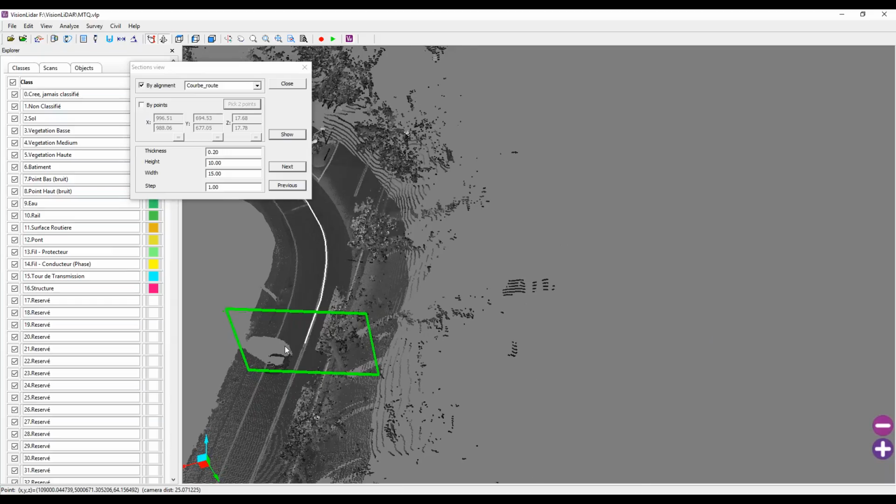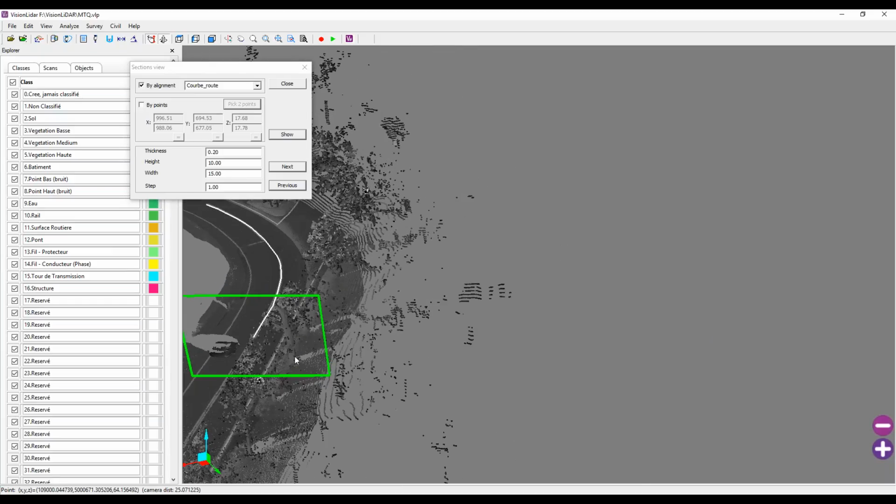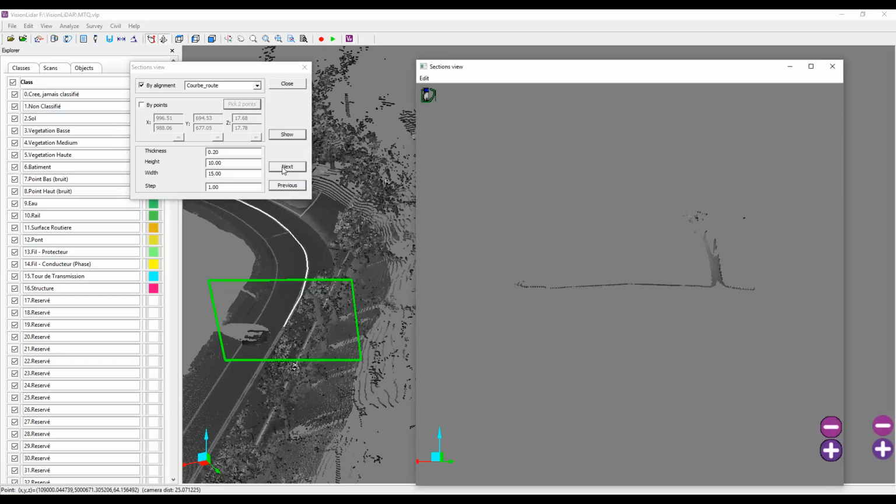So I'm just going to move this element here. As I move along here, you can see the features being updated in my secondary window. Certain users have been using this to vectorize their road. Here, you can see the sidewalk very well, so you can vectorize the sidewalk as well.